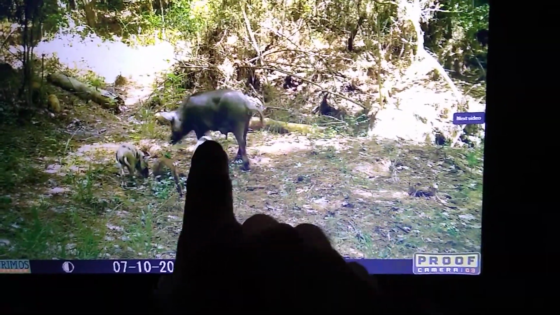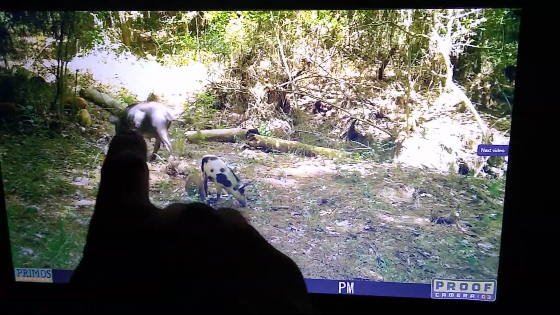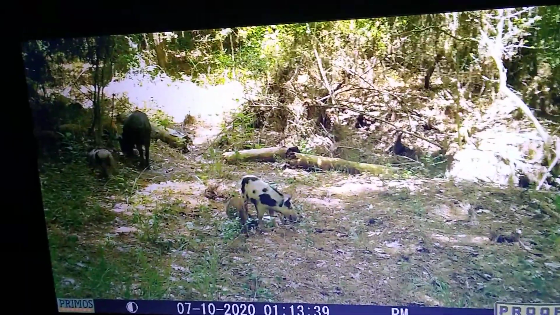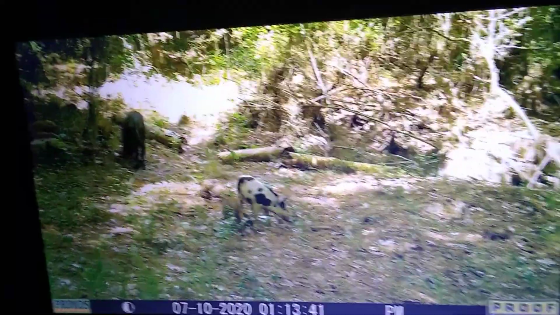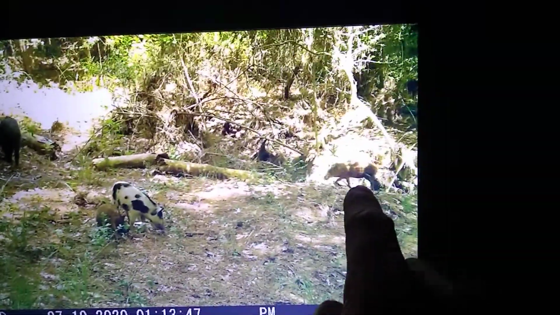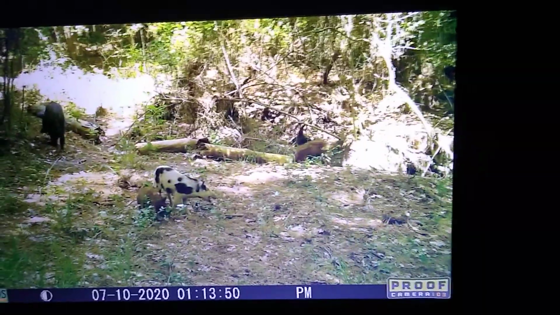There's the mama. She'll be a good 225, 230. And piglets have her wore down. Boy, she's thin. Her sides ain't even pooched out. He's been down the creek getting him a swig of water.